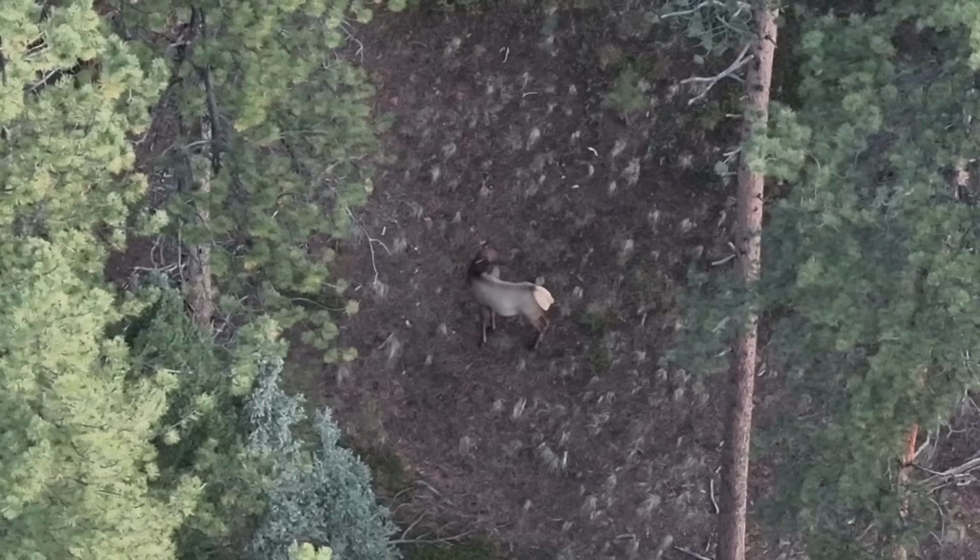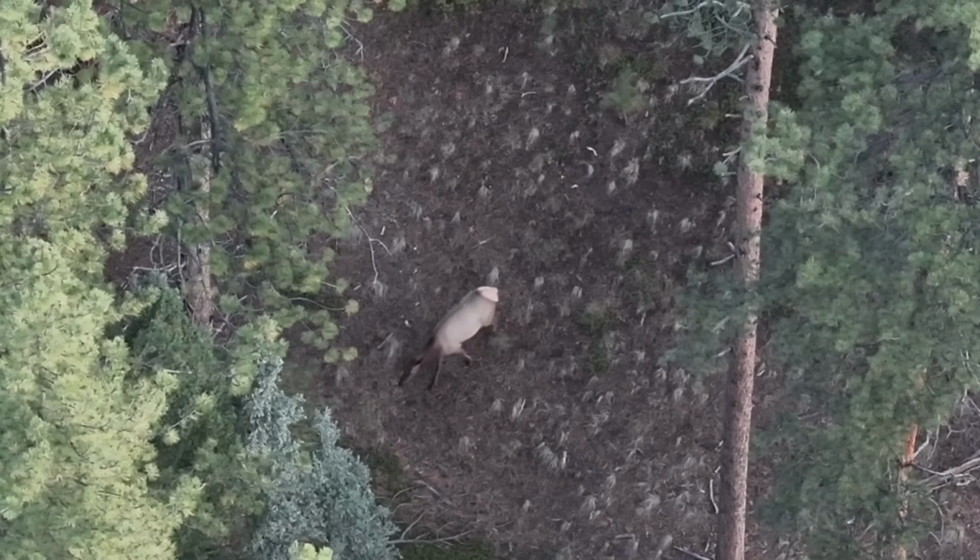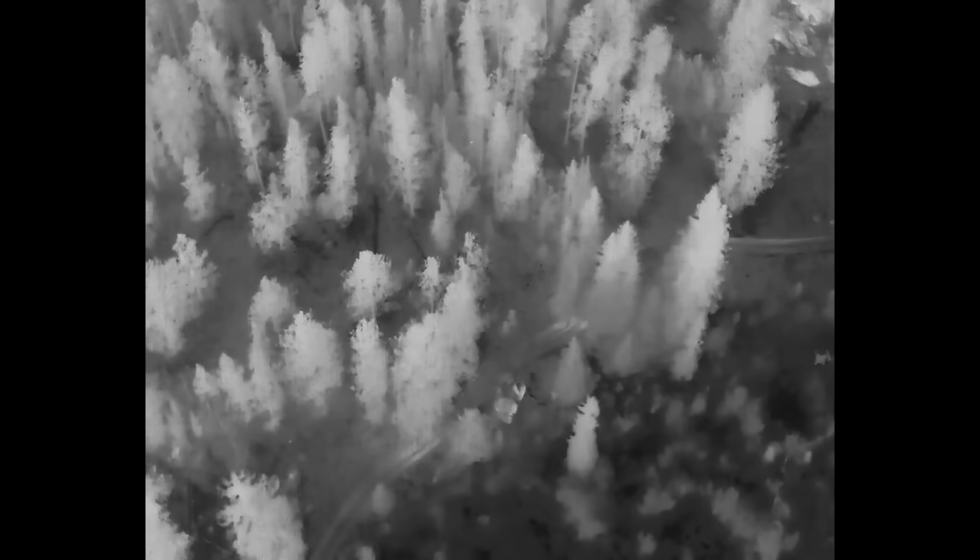But the questions started flooding in. Now, where are the rest of them? This is a lone cow elk. Where are the big guys? There can't just be one cow elk running around here. There's got to be more.